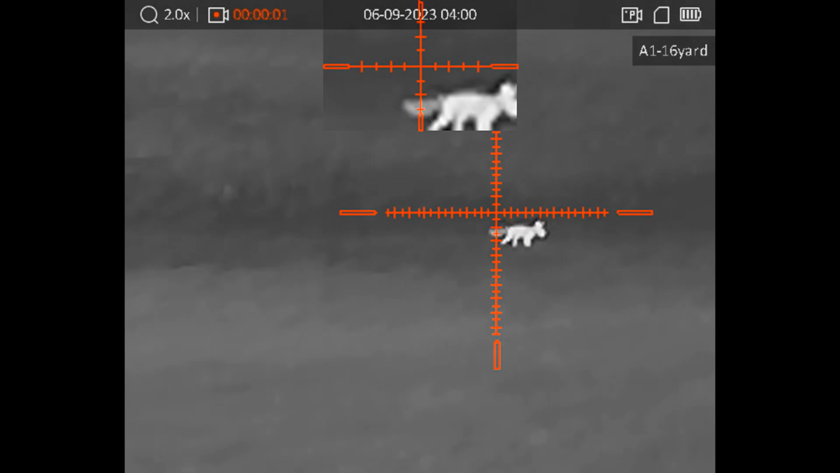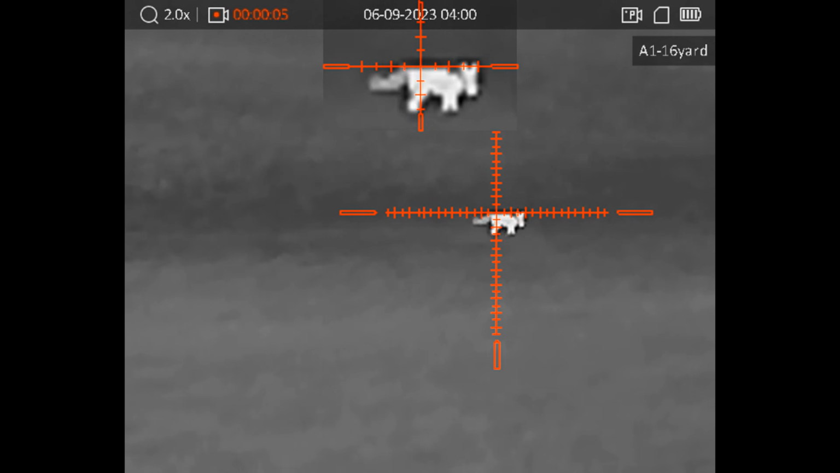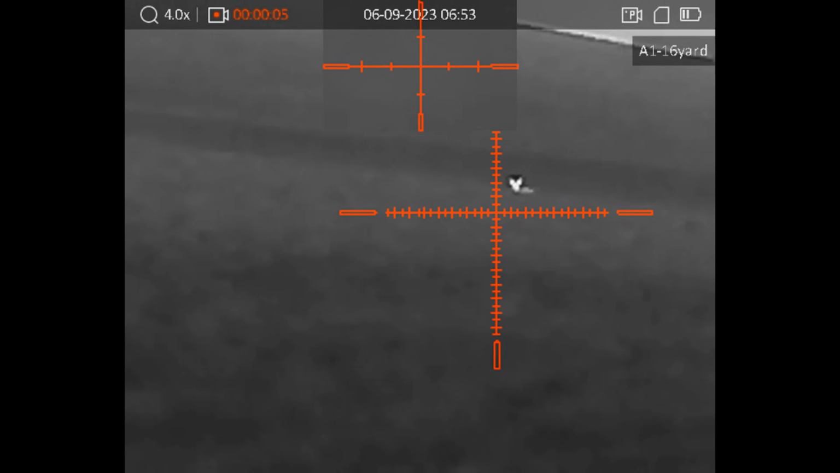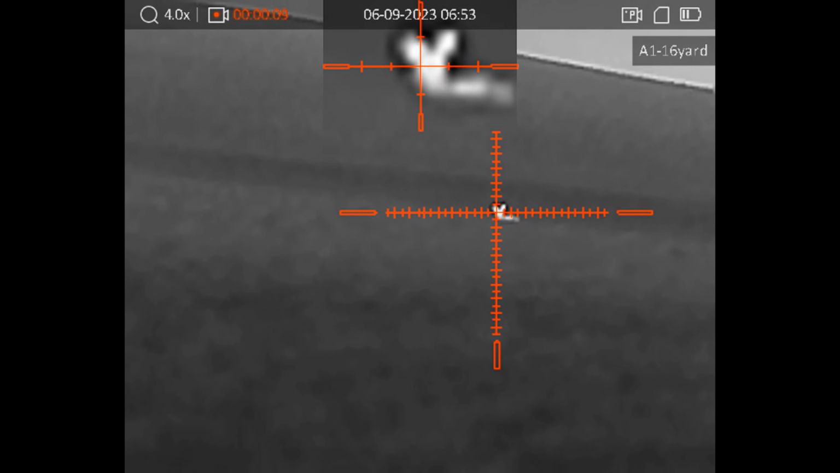And then finally, just around the end of the evening, we bump into a fox. This fox was out on the bank, curled up. I think I walked out to about 55 metres from it, so again about 60 yards, and I was quite able to put a shot straight into the side of the head and kill that cleanly.